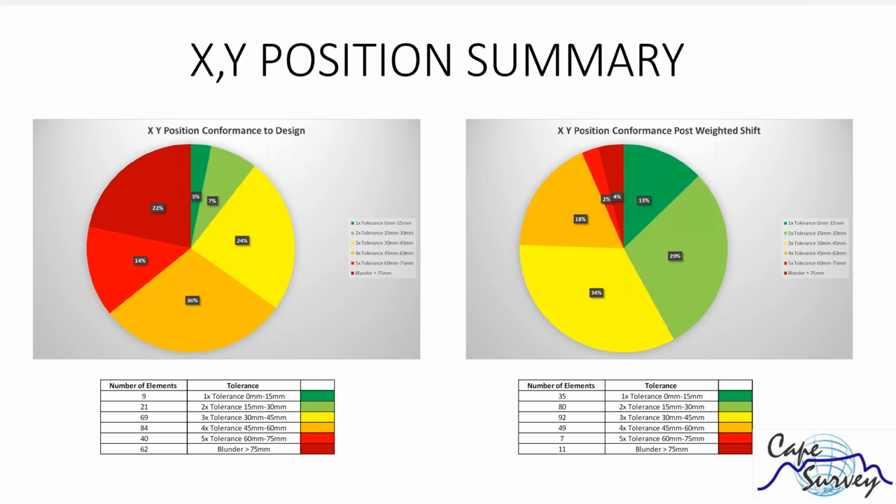But after we shifted everything to that biased best fit error, you look at the chart on the right-hand side, and you can see how we've now gone from a green component of 10% up to 42%. So it's a massive improvement and a massive amount of less rework that was required.